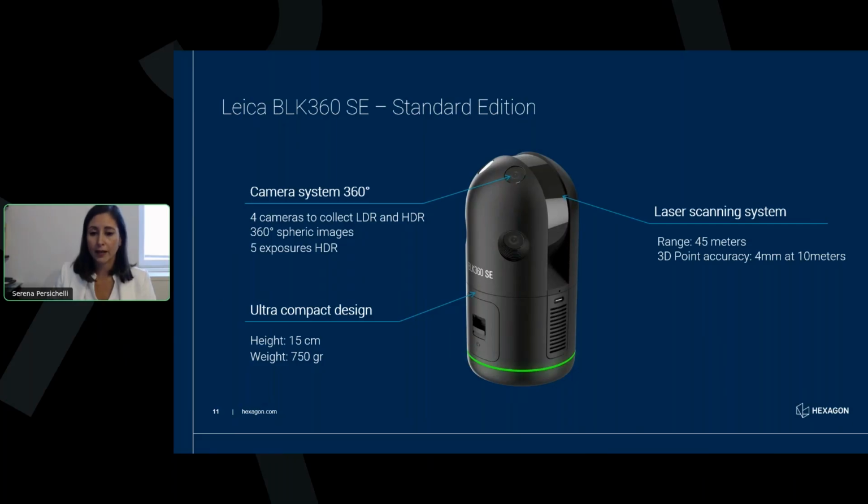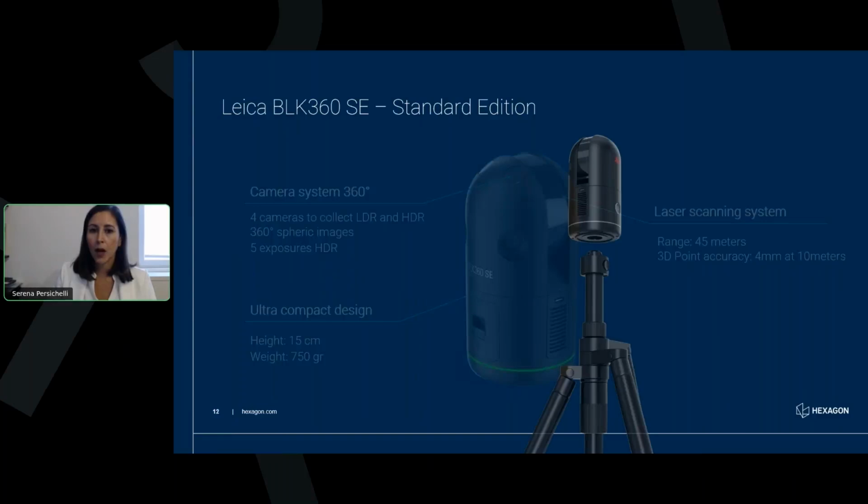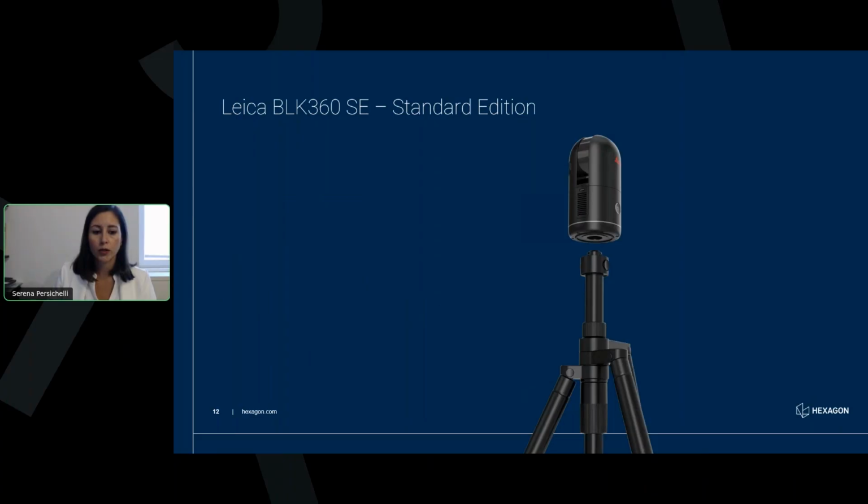That means this scanner can go everywhere, can fit everywhere, and is the perfect choice for every type of project, even the challenging situations where you don't have a lot of space or you are working in difficult conditions. Now, a few more details about the settings that you can set on your laser scanner when you decide how you want to start a project.